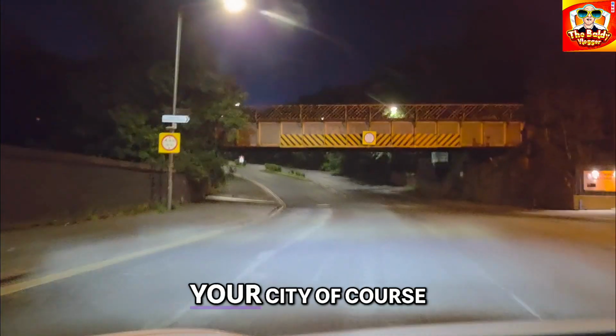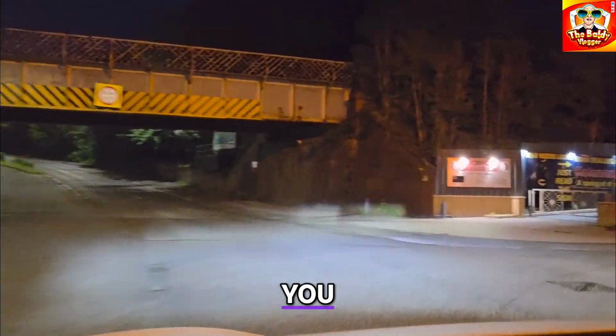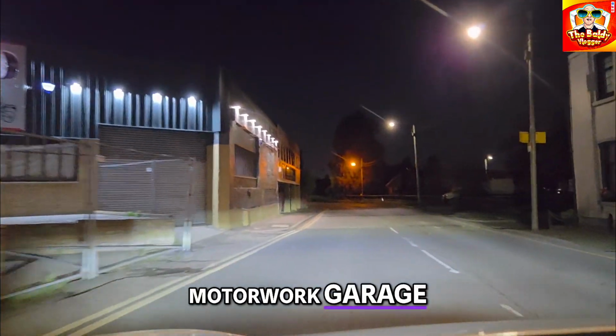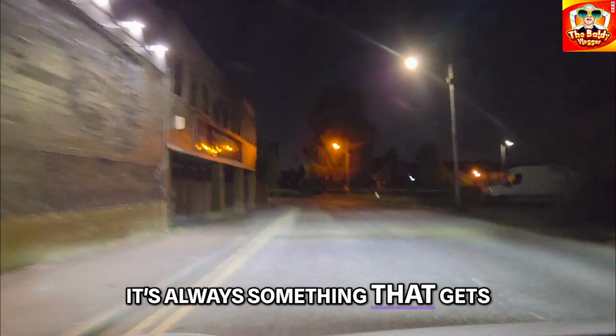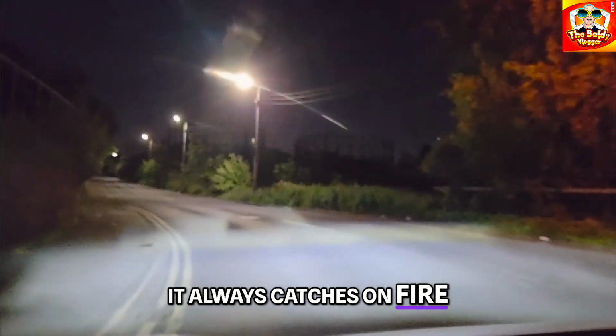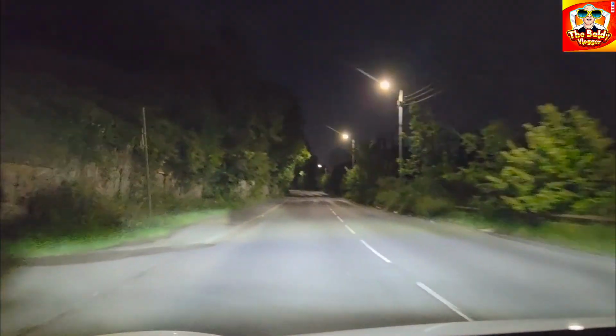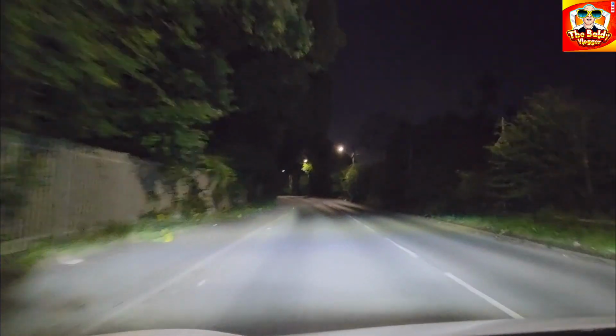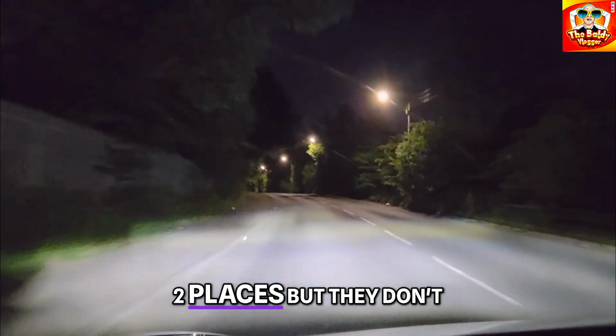Anyway, it's actually like a city, of course. City's alright. There's a Christmas tree. We've got a Christmas tree up. This one, Motorworks Garage, it's always something. I'm not saying it gets set on fire, but it always catches fire and something else appears. Well, let's see what happens to that place, see if it stays a while. I mean, the last two places burnt down.